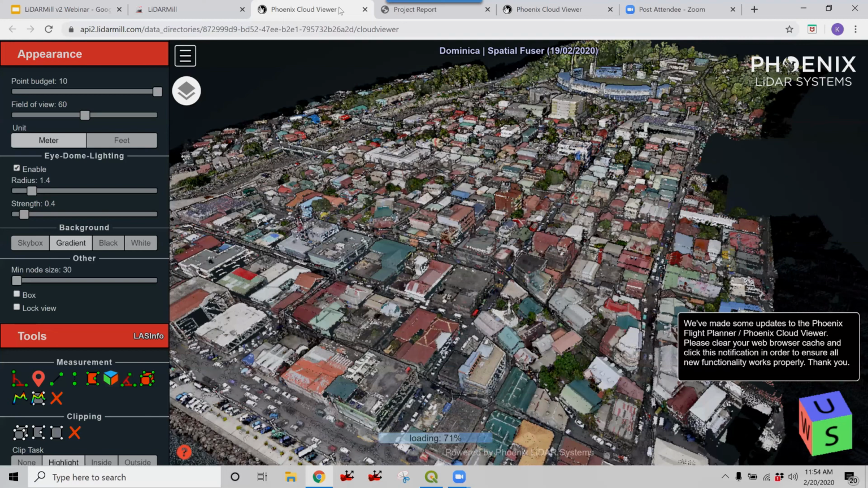Is it possible to work with flight lines that aren't straight, similar to the options in Spatial Explorer? Great question. It's one of those compromises where we try to keep things simple. Technically, definitely possible. It's not exposed in the LiDARMill UI. If that's an issue, we can discuss adding those.